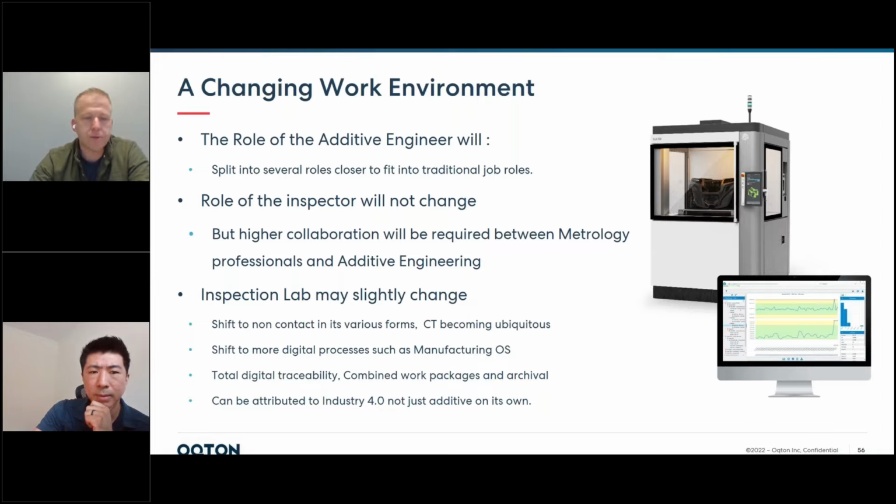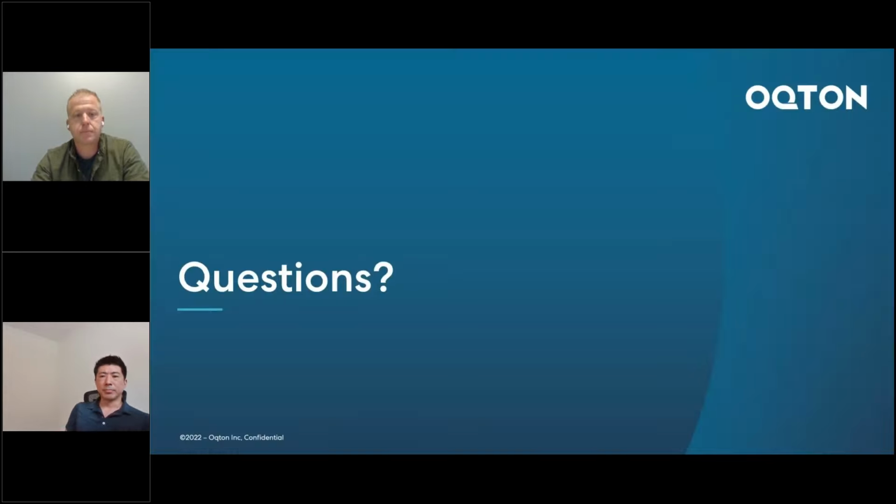And as I mentioned before, there's definitely a shift in the manufacturing environment to more digital processes and data storage, and total data package collection and traceability of machine and material lot size and source and batch and material test batch, all together. So there's a package of things for this part made on this machine with this material from this batch from this supplier that was tested with these parameters. So if anybody has any questions, like an aerospace company, it's all there. And something like Oqton MOS is clearly a way to do that.